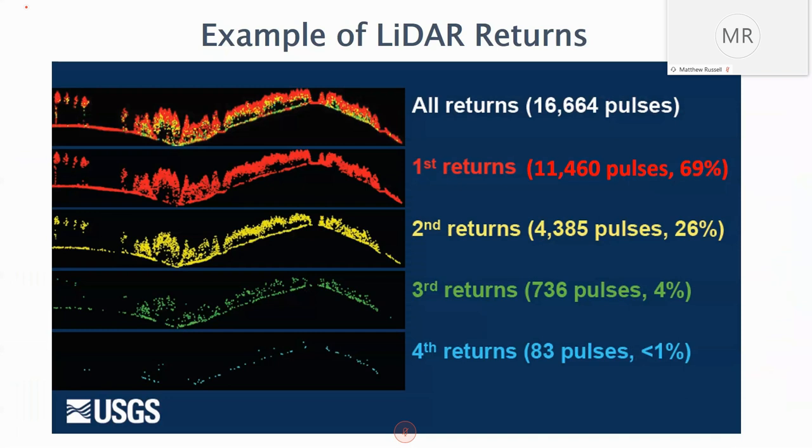A few more terms in LiDAR. I'm sorry, let me go back to that single pulse and the SPL. We used the SPL in this project, and not the linear LiDAR.